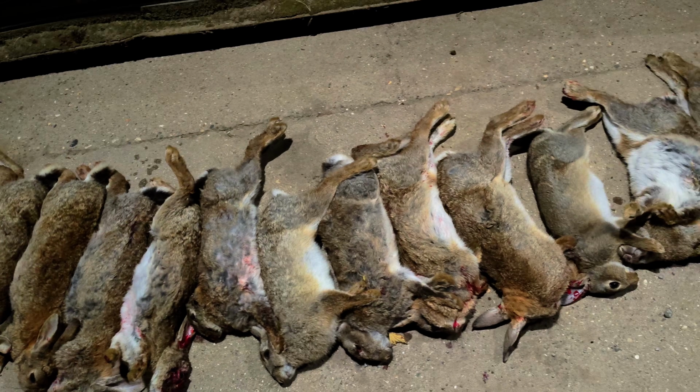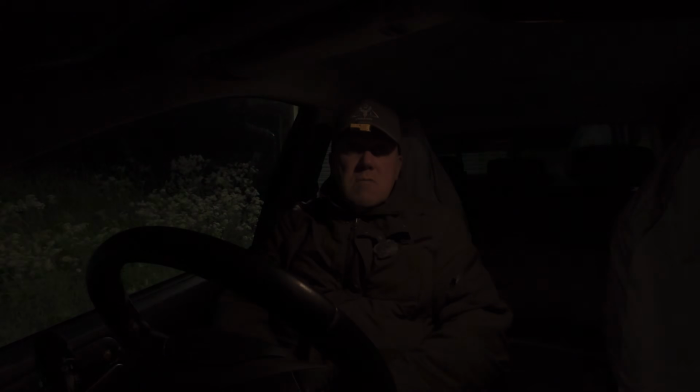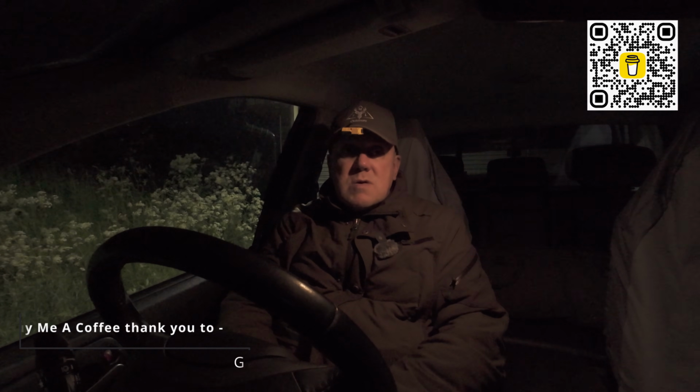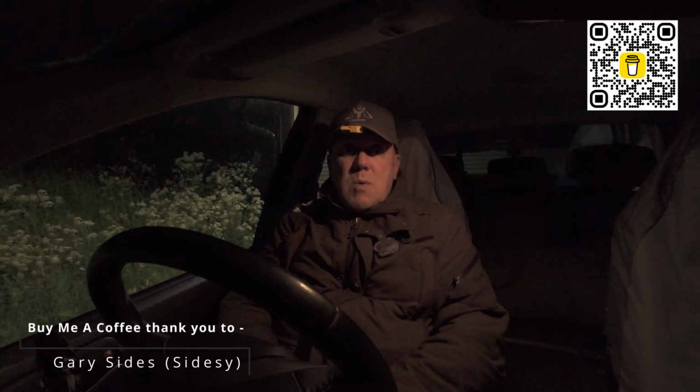Right, I'm back and just unloaded the truck. Right guys, well that's me done for the night. 19 rabbits shot in total. Couldn't find 2 of them, so 17 left. Got them back, sorted them out. One was a little bit too small to take to the game dealers, so I've left that for the ferrets. So 16 rabbits going off to the game dealers. I'm sure they'll be well happy.